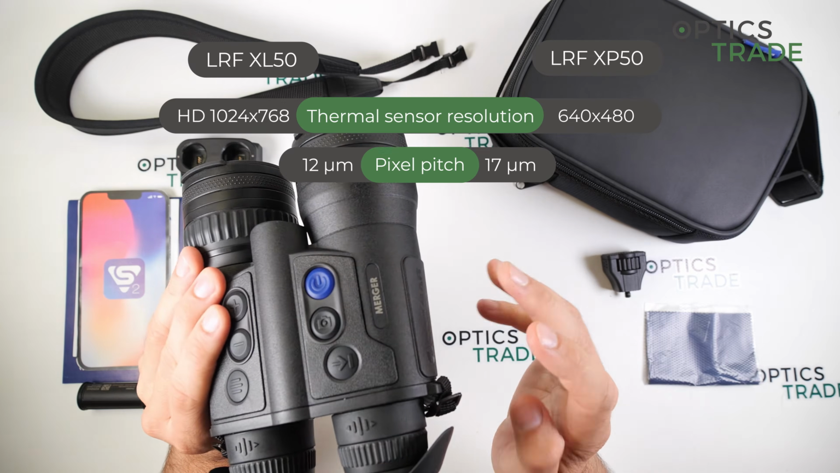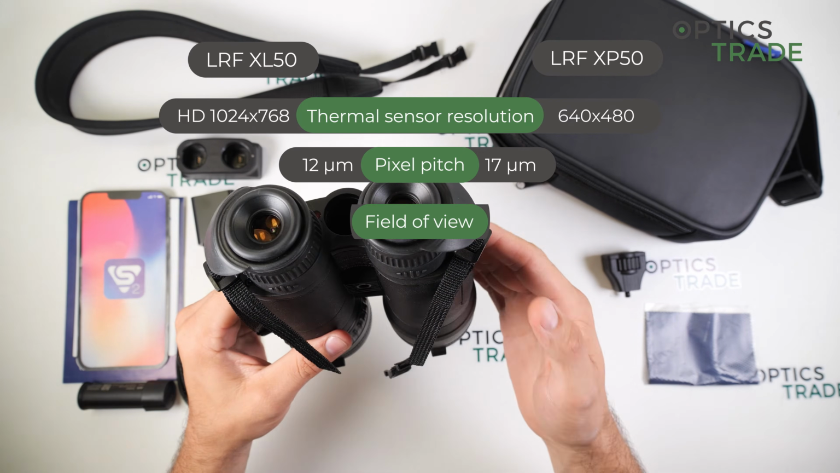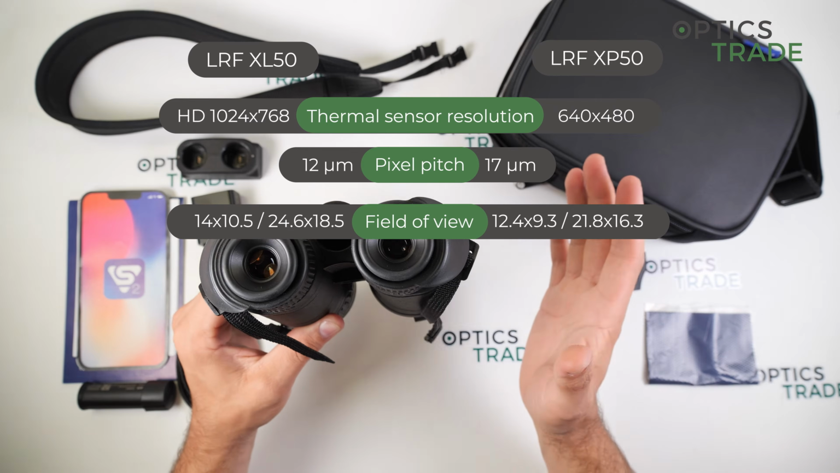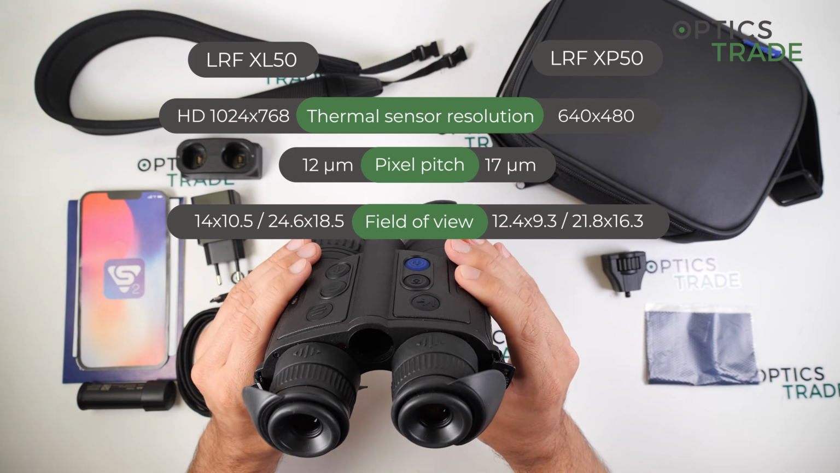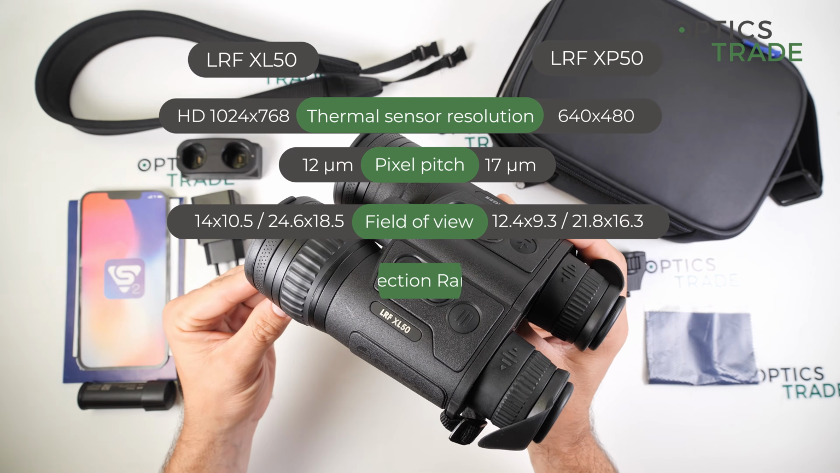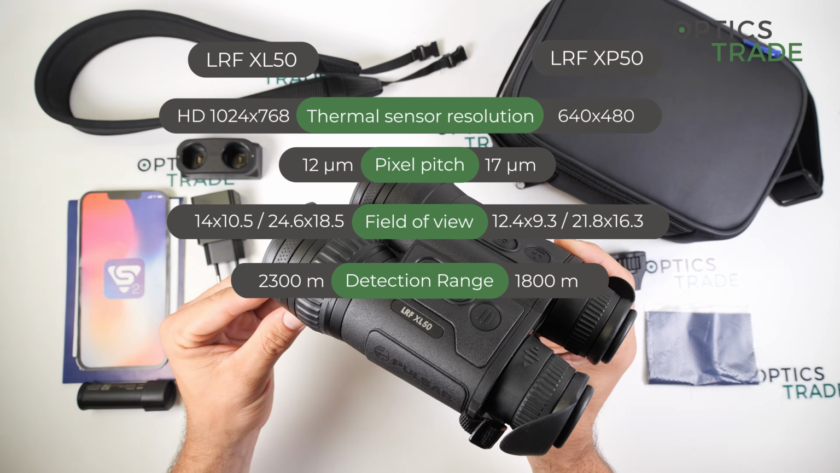This model has also a bit bigger field of view, 24.6 meters at 100 meters, and the XP50 21.8 meters field of view at 100 meters. The detection range of this model is also bigger, with 2,300 meters compared to 1,800 to the XP50.